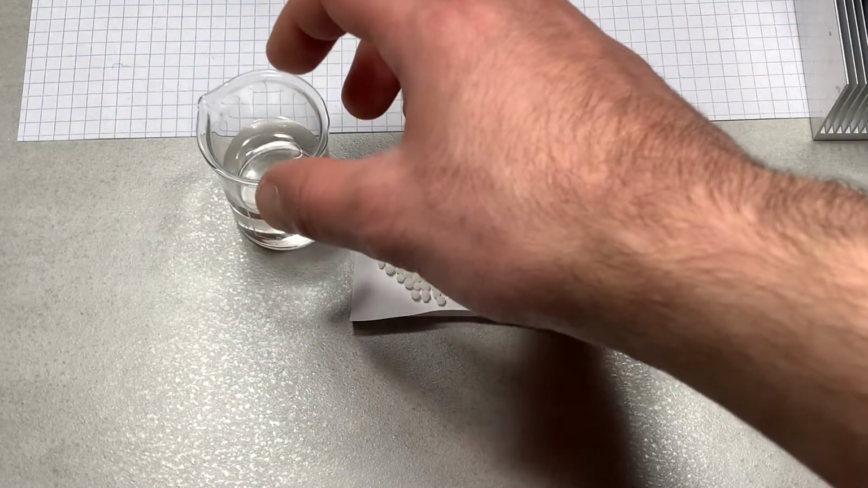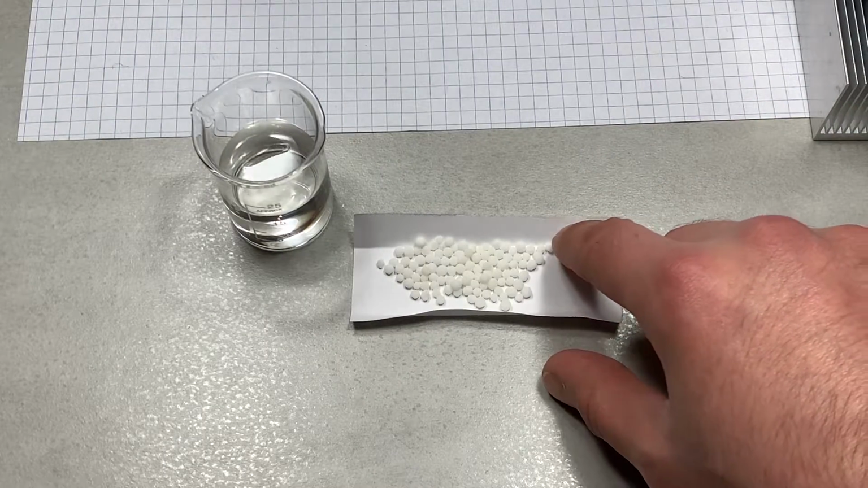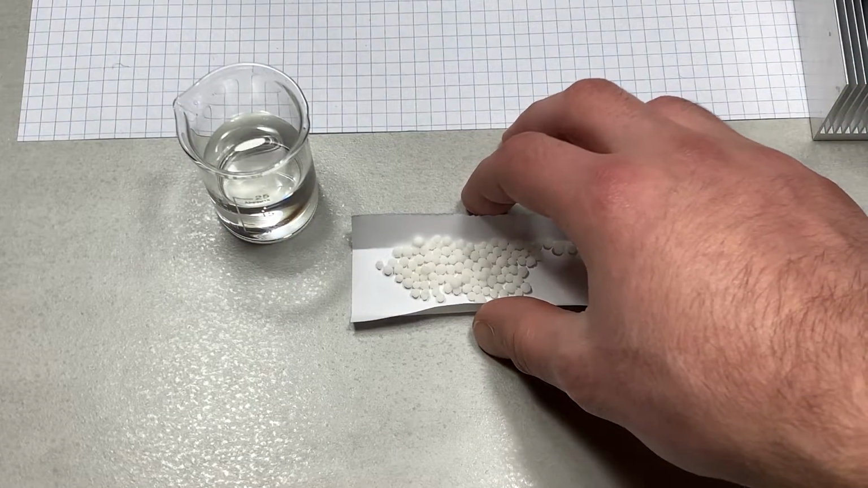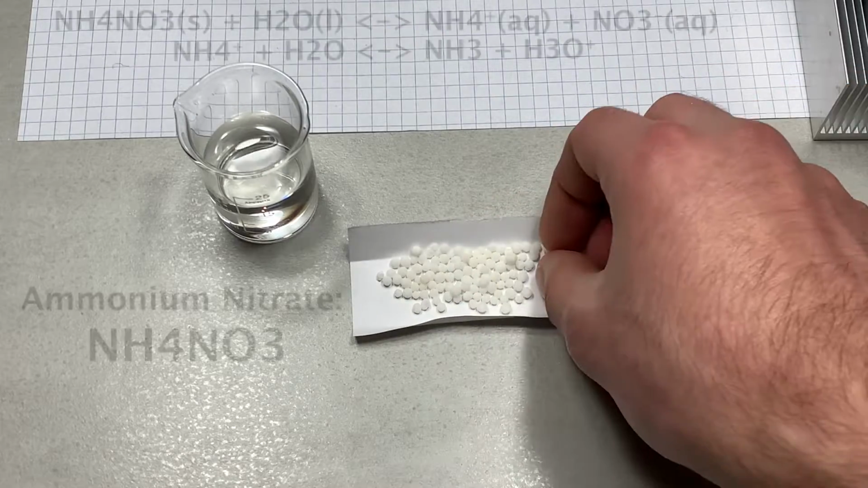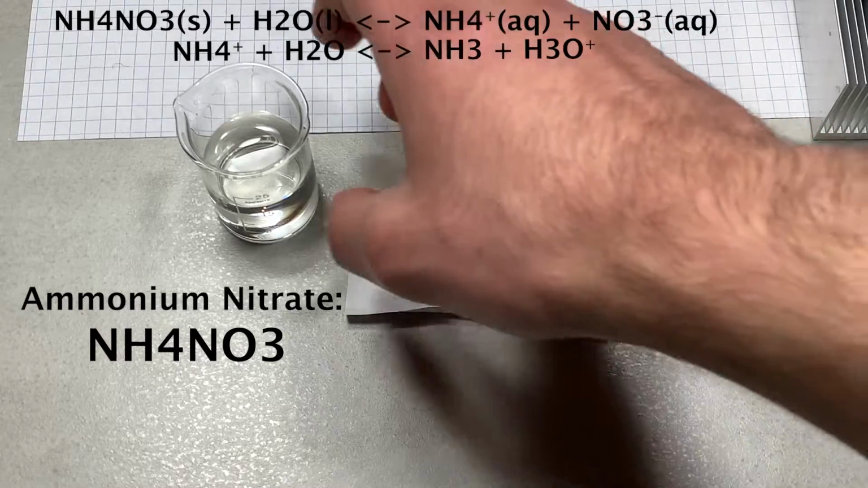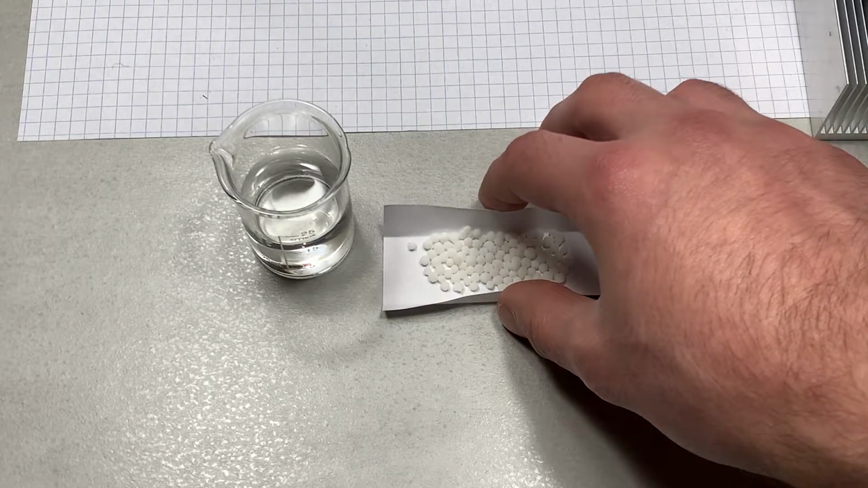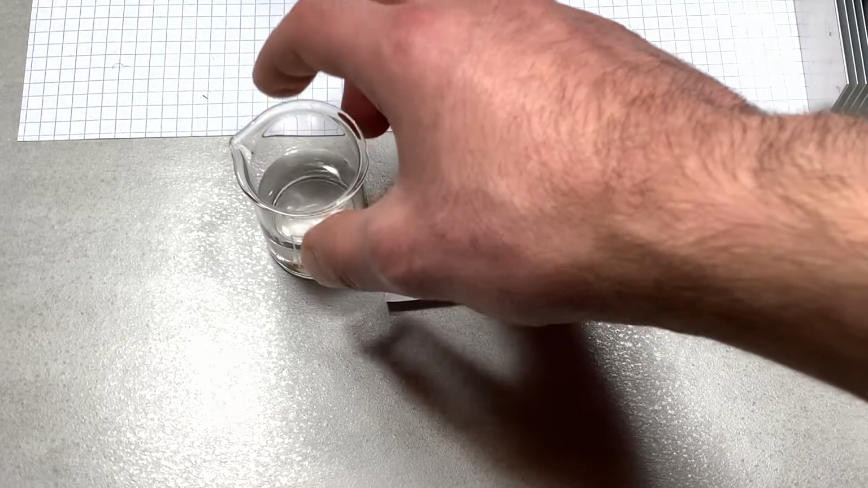And very quickly, the reason why it makes the water cold is because when ammonium nitrate is mixed with water, it splits the water molecules, something called dissociation, where the solid, desiccated ammonium nitrate, which is made up of ammonium and nitrate polyatomic ions, become aqueous polyatomic ions. And the amount of ammonium nitrate I have here is probably way too much for this amount of water, but I wanted to get it really cold.